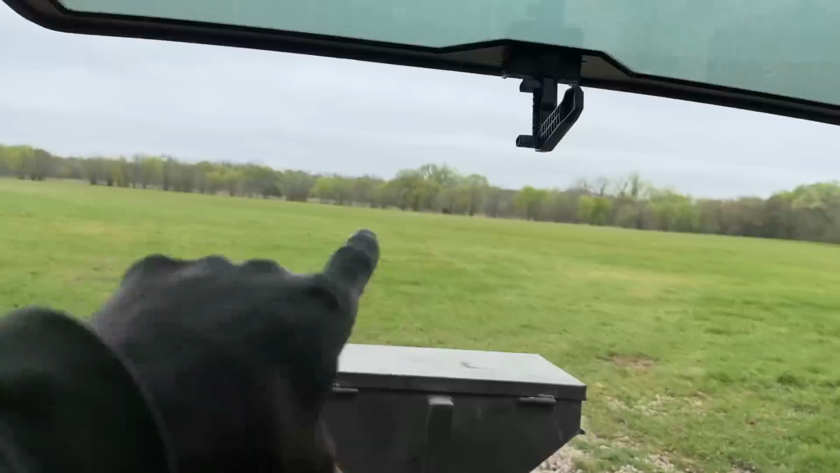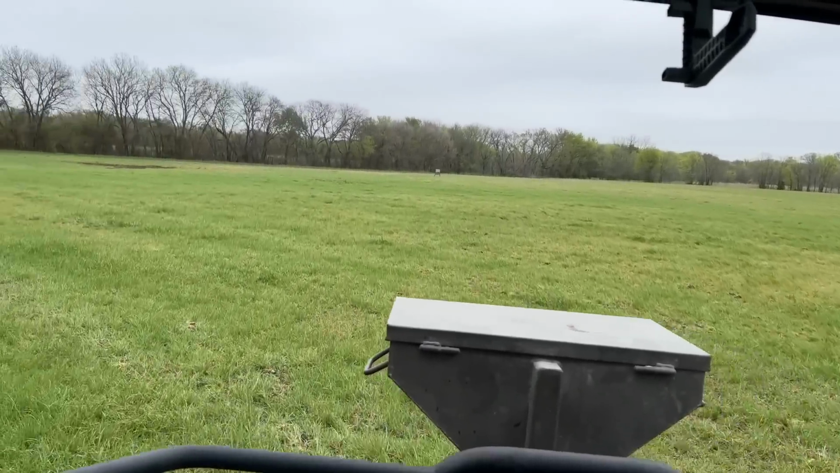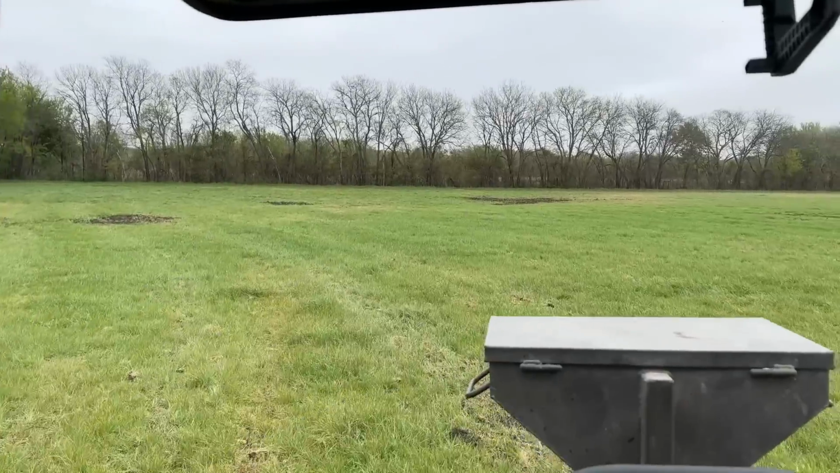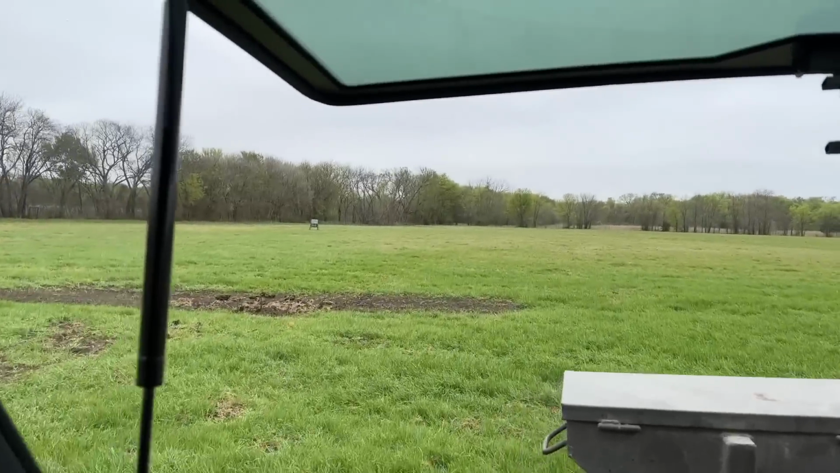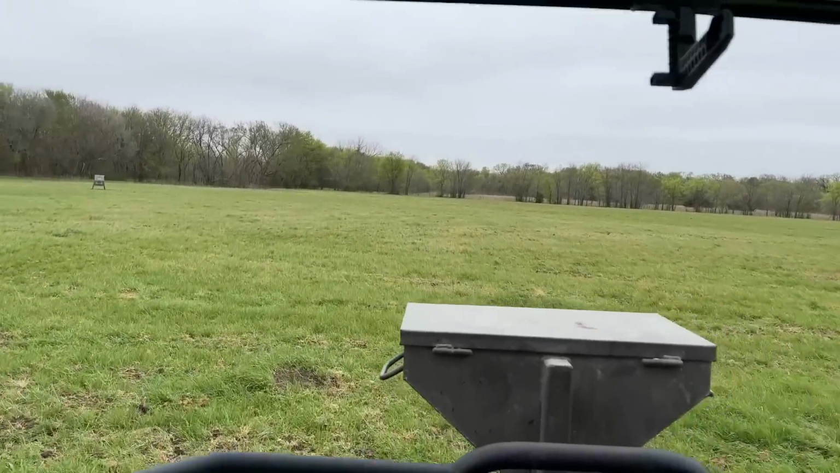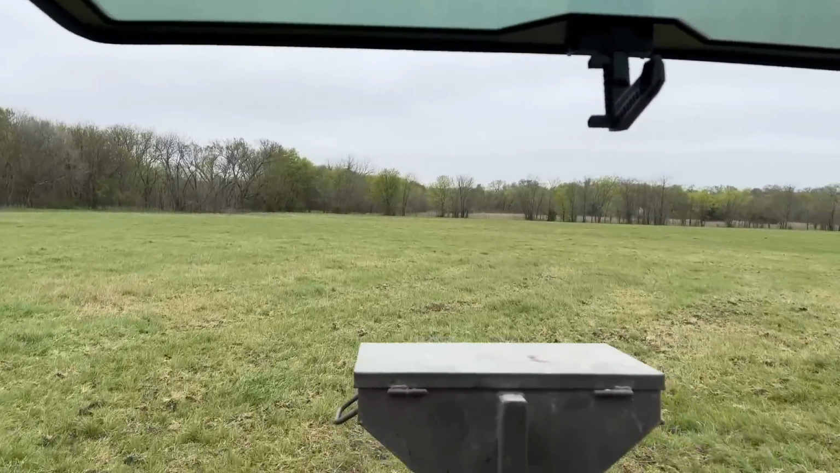It's where I've been shooting a lot of pigs here, folks. I don't want to drag this video out too long, but that's some of their damage that got leveled out. Here's some more old damage right here that got leveled out. One of the feeders, I got a feeder over there to keep them occupied, keep them from digging. This was a little poke right here. This was a good shot.